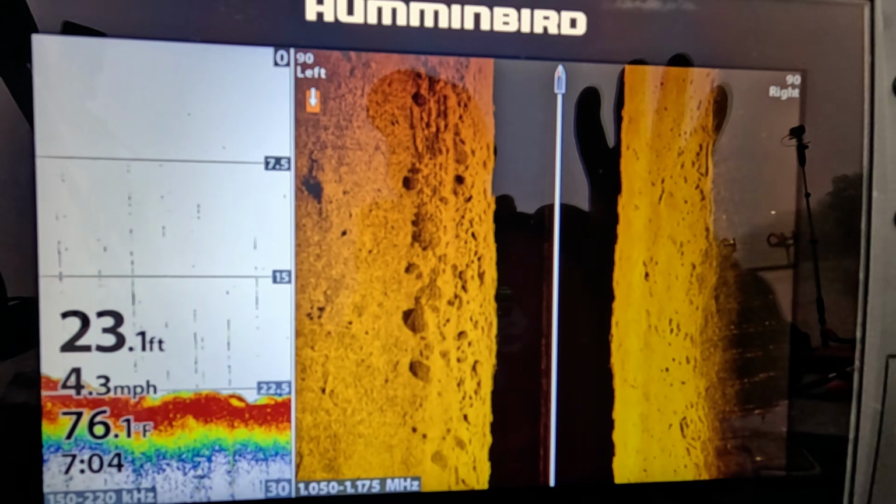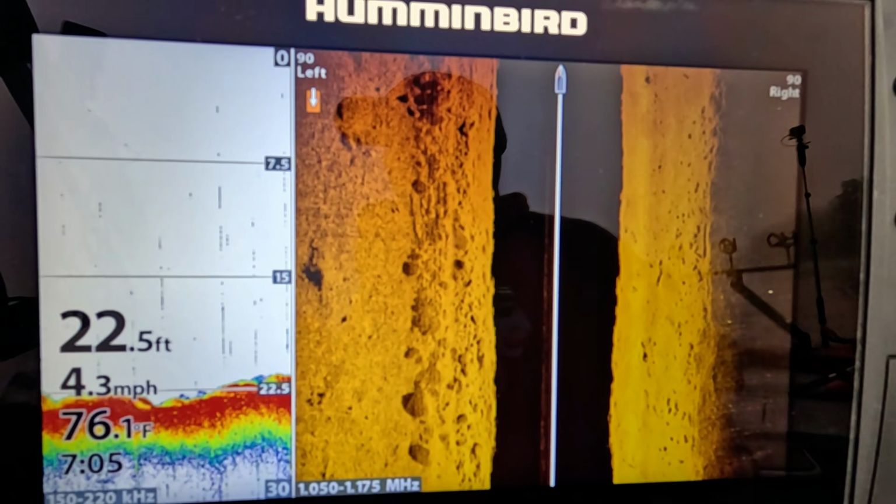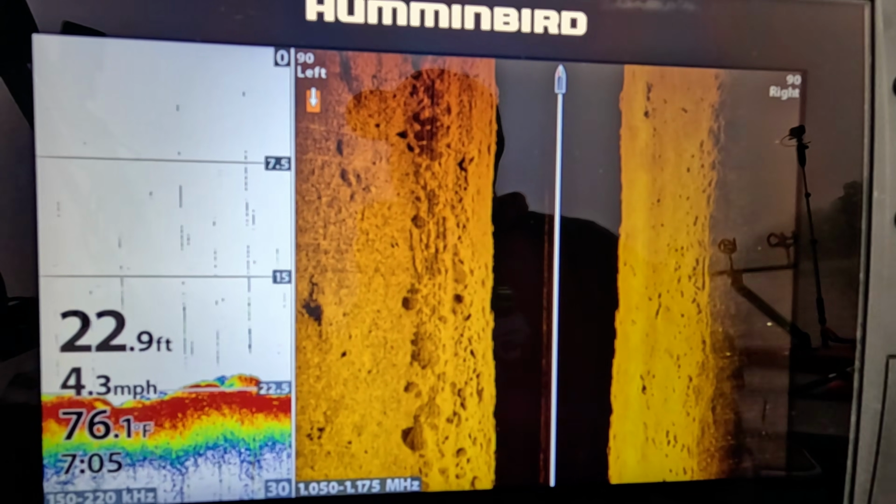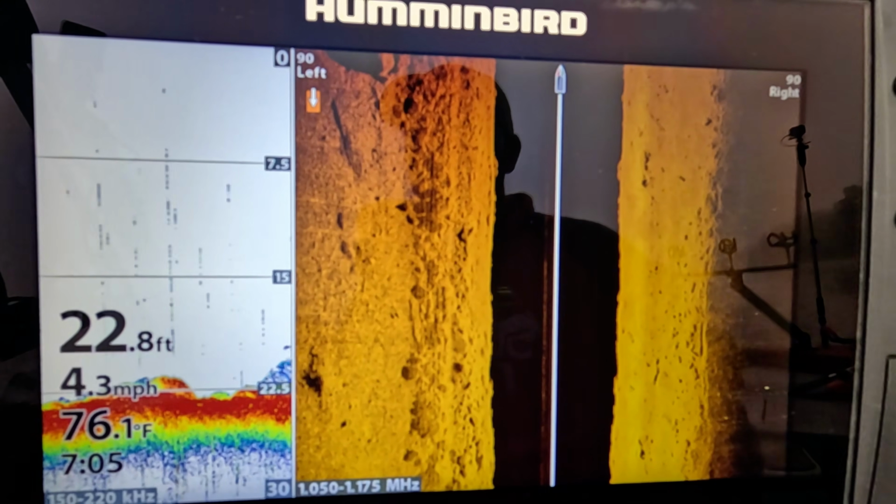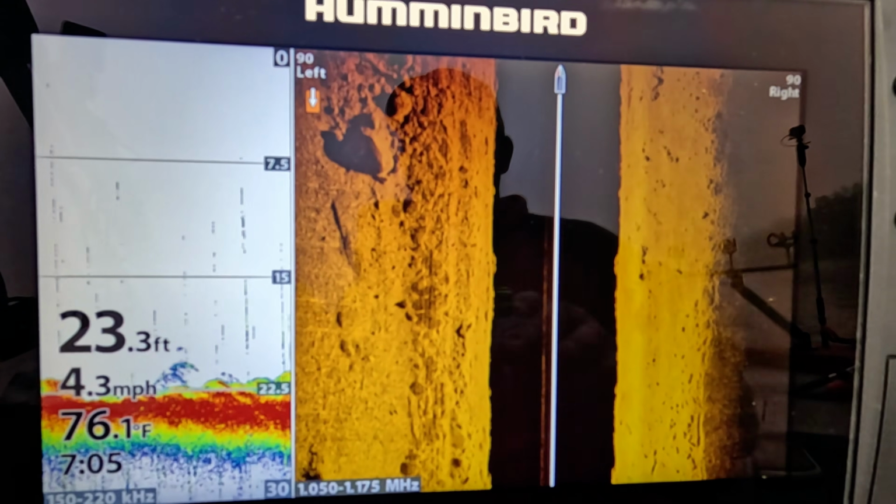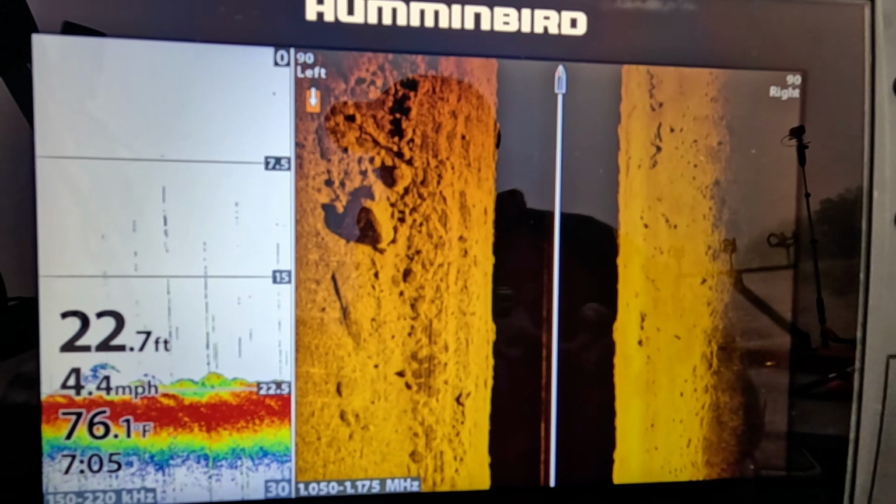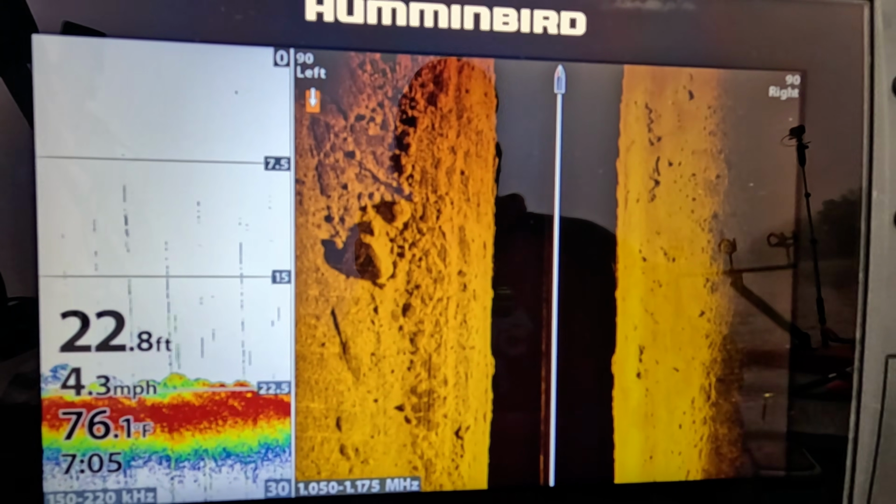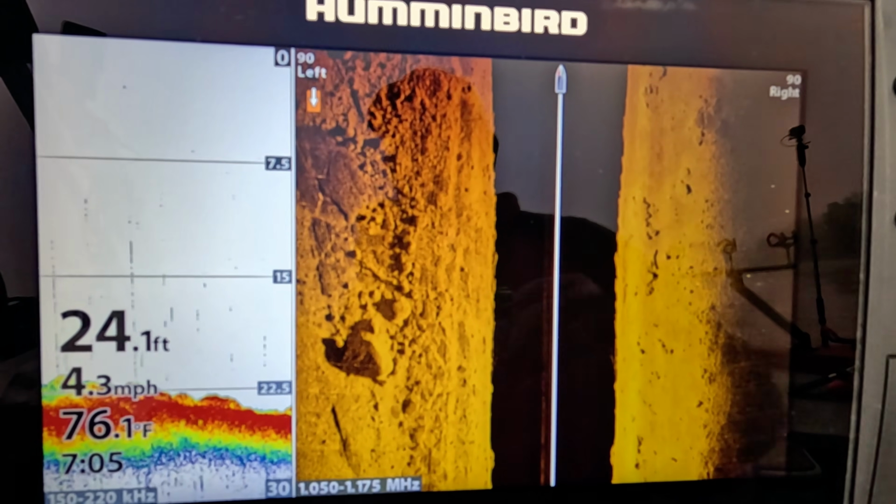There's places in high current for these fish to get up and out of the current. We could probably drag it this time of year, drag out there right on the edge of all that structure and cover some water, catch some blue cats, catch some flatheads in this rock. Even though you don't mark a big fish, if you see a tree and there's nothing on it, man, give it 15 minutes, especially if you're flathead fishing. It can be really good.